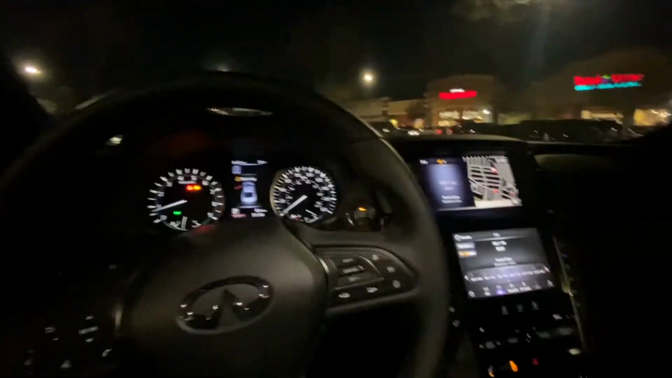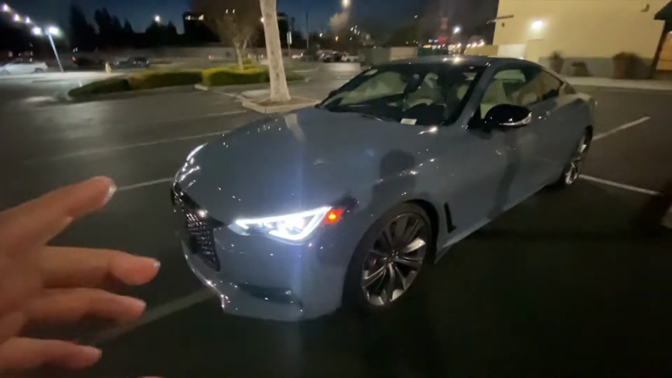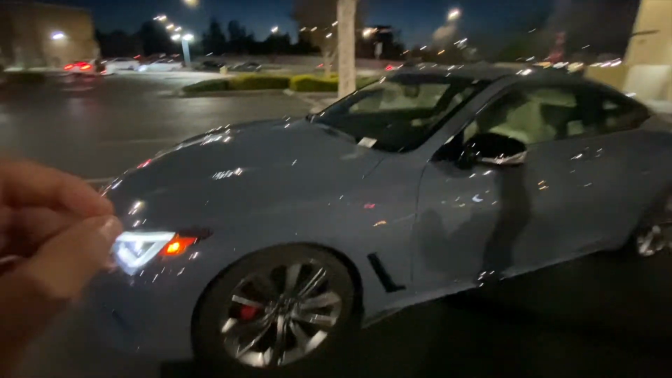There we go. So just wanted to make a quick outro to this video. Hopefully you enjoyed it. POV test drive on the 2021 Infiniti Q60 Red Sport. Slate Grey color, white interior. Hopefully you enjoyed this video. Let me know if you have any questions about this car or my car or this car in general. This is an awesome car to me. It feels super nice. This color, brand new color to the Infiniti cars, is super clean.